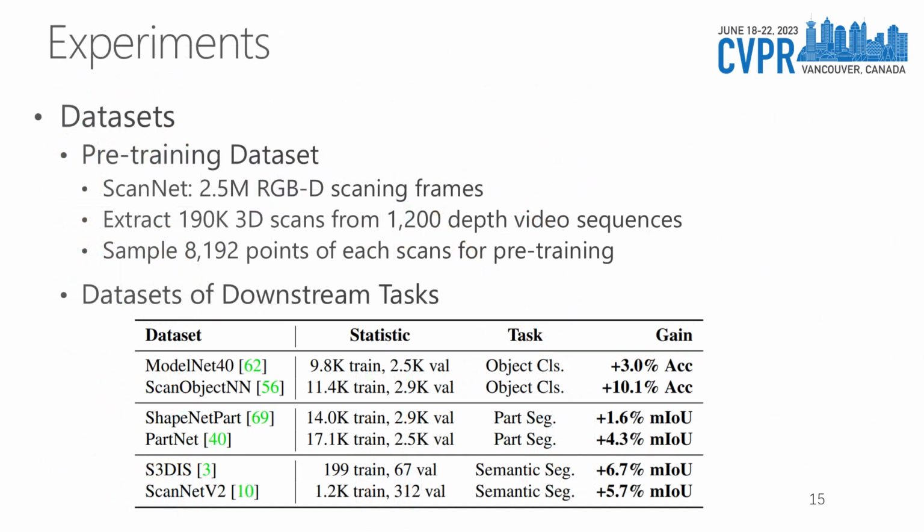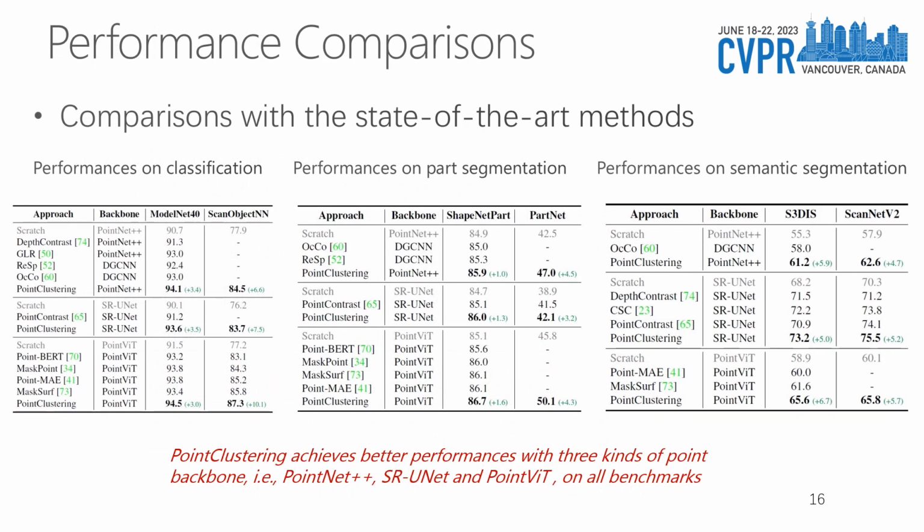We conduct the pre-training on the ScanNet dataset, which includes 2.5 million scanning frames, and we extract about 190,000 scans. About 8,000 points of each scan are sampled for training. The downstream tasks for evaluation include object classification, part segmentation, and semantic segmentation. Here are the performances of our point clustering with different backbones on the downstream tasks. Point clustering achieves better performances over the baselines with different point cloud backbones.